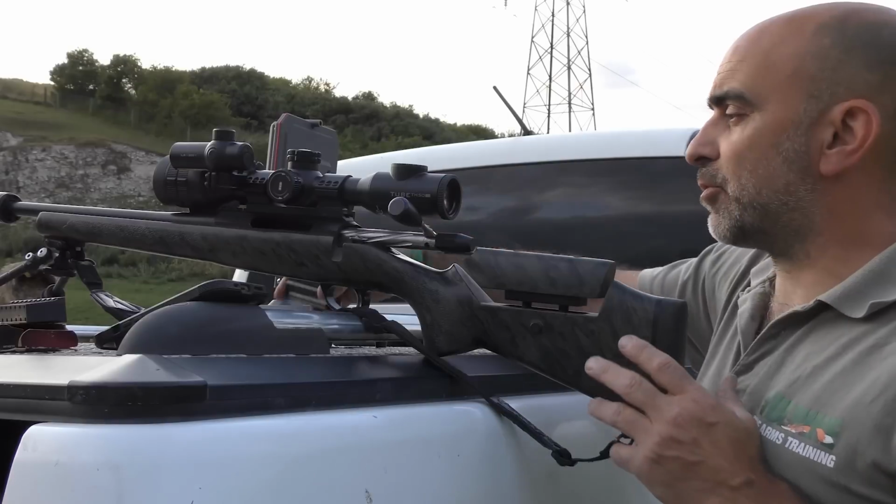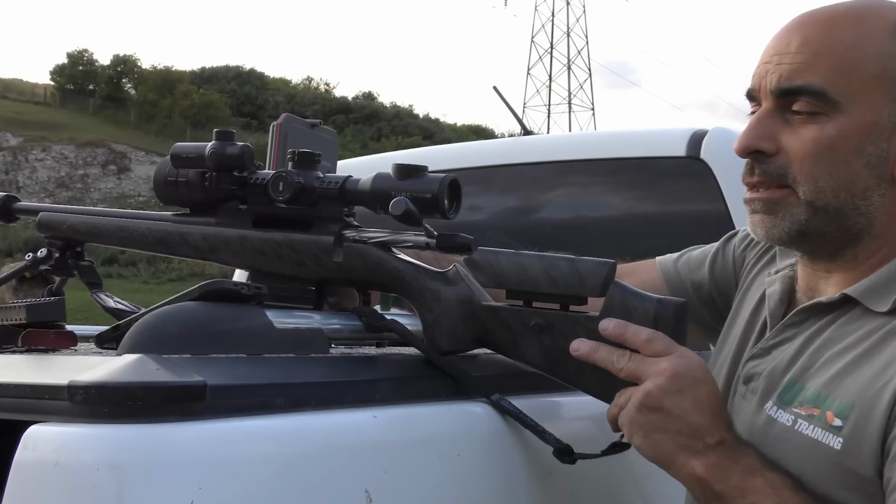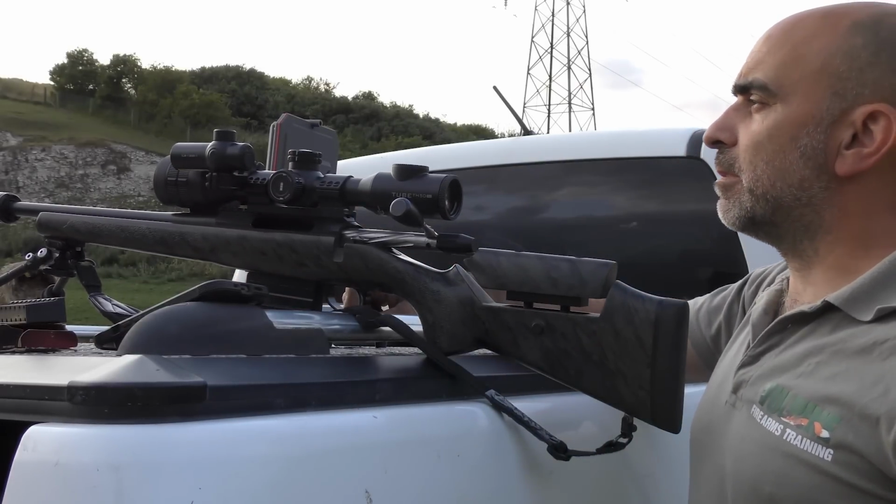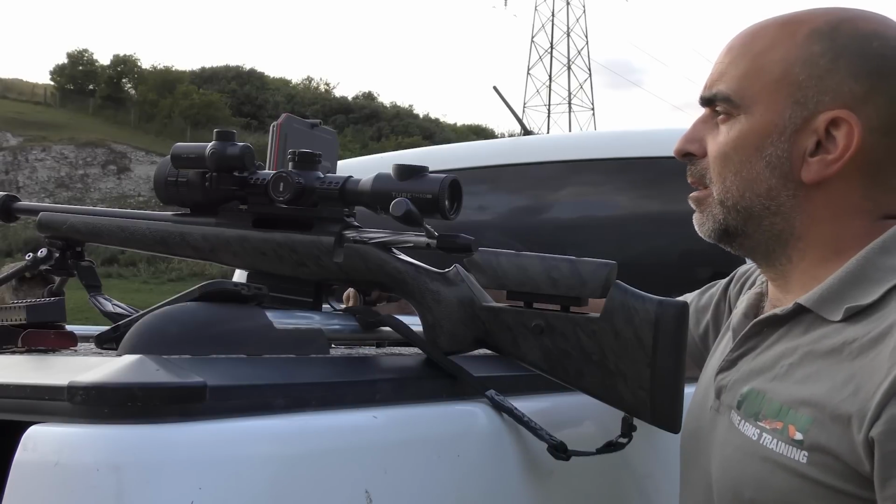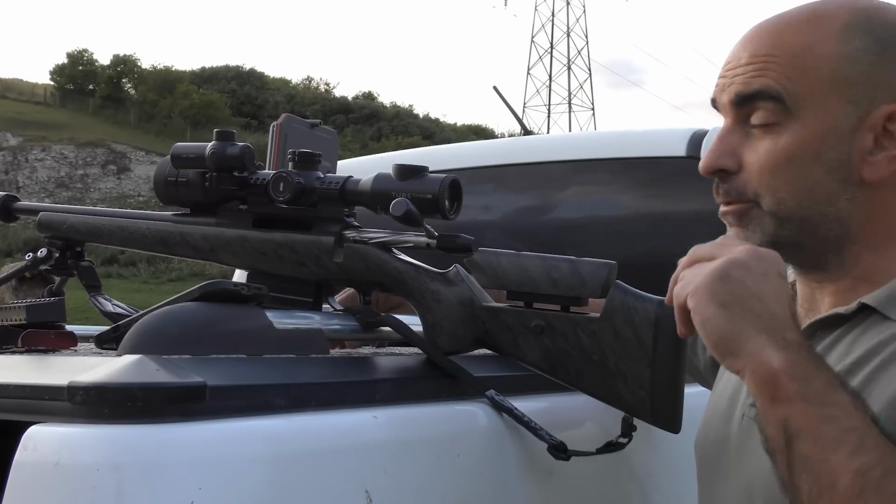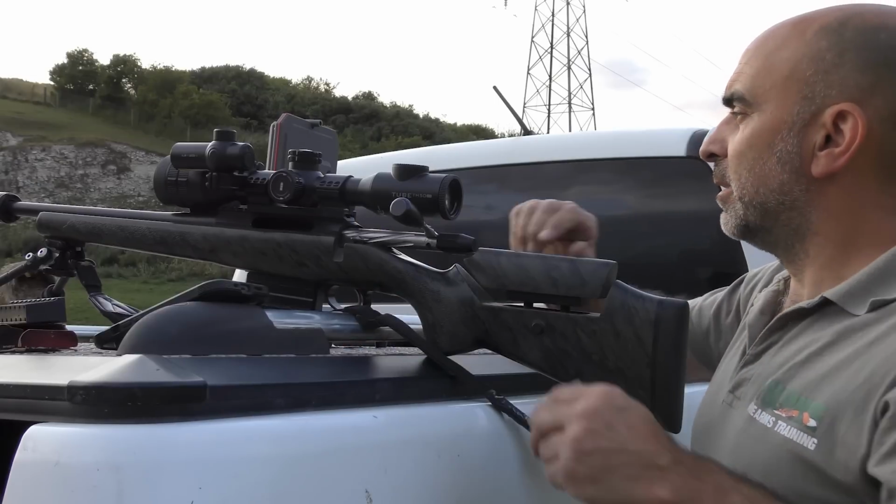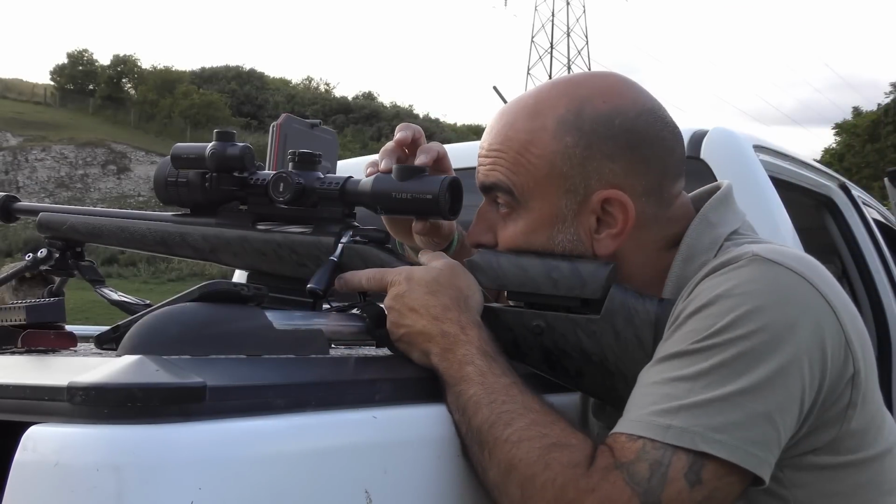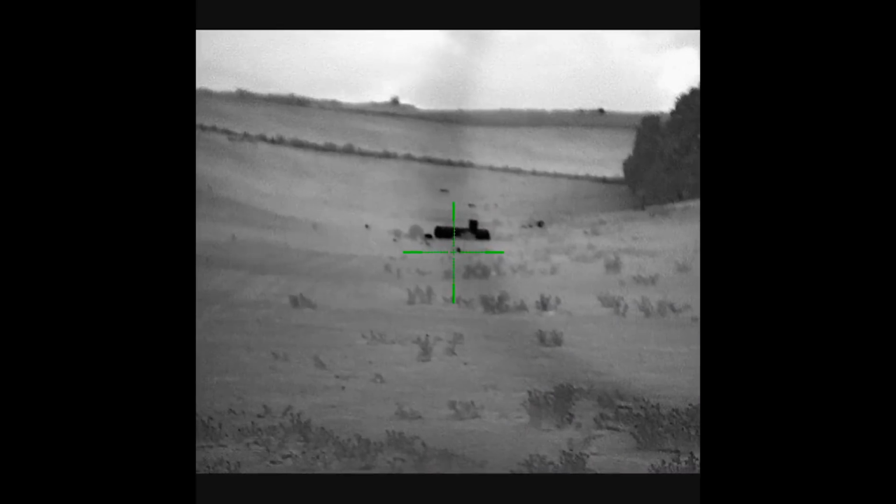So these are just factory loads, by the way. This is Hornady 53 grain Super Performance. So what I'm going to do then is I'm going to send a round down there at the 200-yard target, and we'll just see what my chronograph says about that. So get that recording. There we go. And our target, which is there.